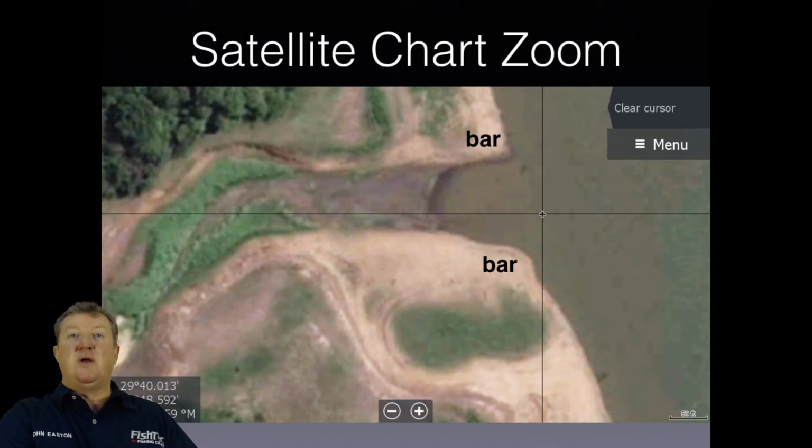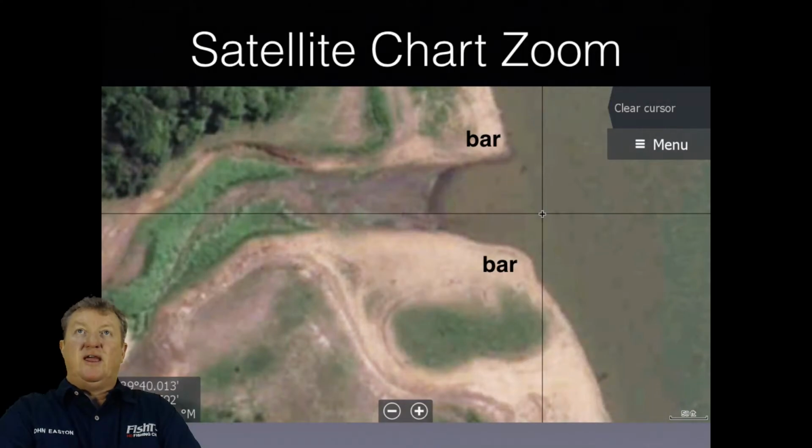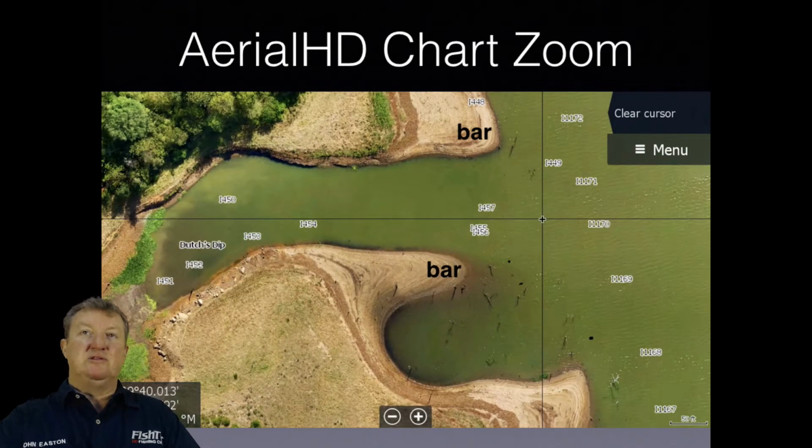Okay, so this is what happens with the satellite imagery. We go back to Buck Perry's diagram here. You can see the bars that come out on either side of this creek, and I've put that same sort of text in there so you can see where's the north side bar and the south side bar. But guys, it starts to get a little bit blurry. It really starts to get a little bit blurry. Look what happens when we use the FishTec HD charts.